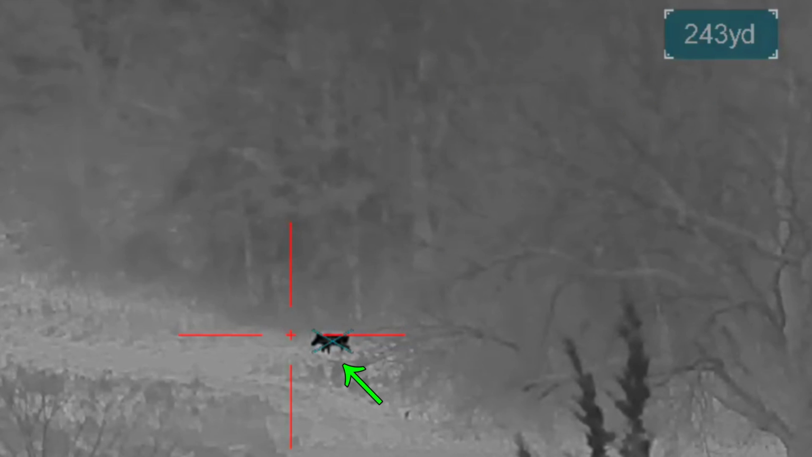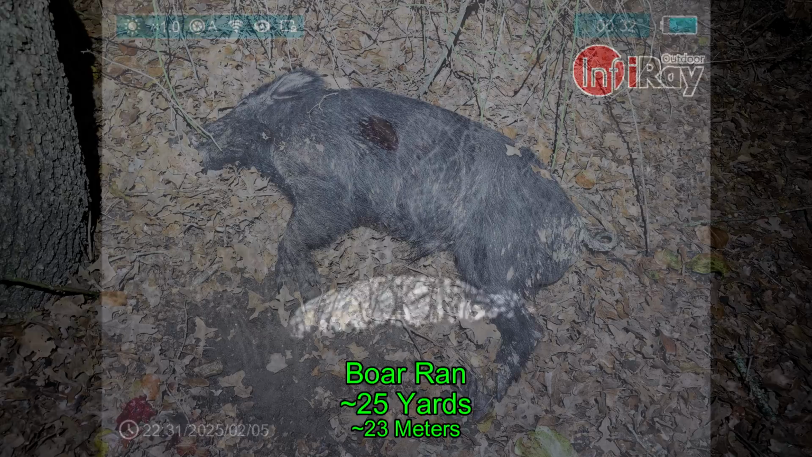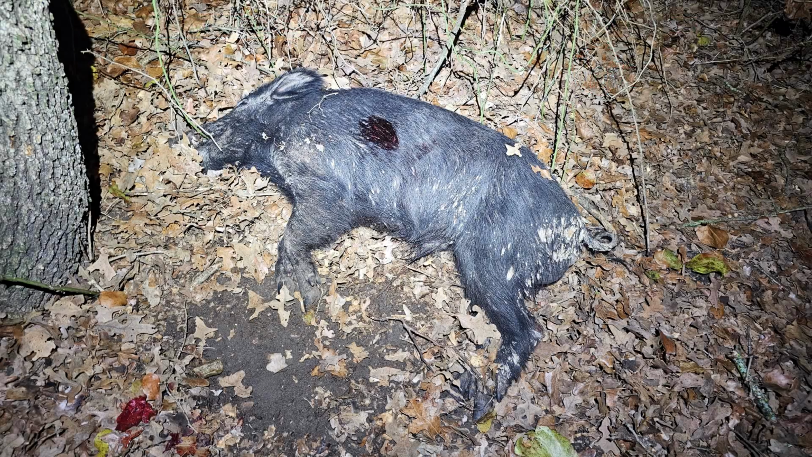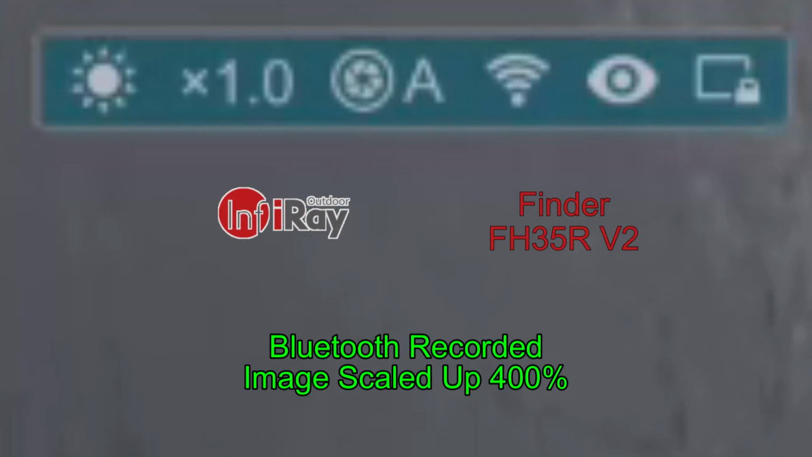So this is where I'm ranging the hog as it's coming out. You can see the cyan crosshair on the hog, and that's giving me a range of about 243 yards. Of course, that information was very important so that I had the correct holdover for the hog, and the hog only ran about 25 yards. This is what it looked like as I found him in the woods, and he turned out to be a 140-pound boar.